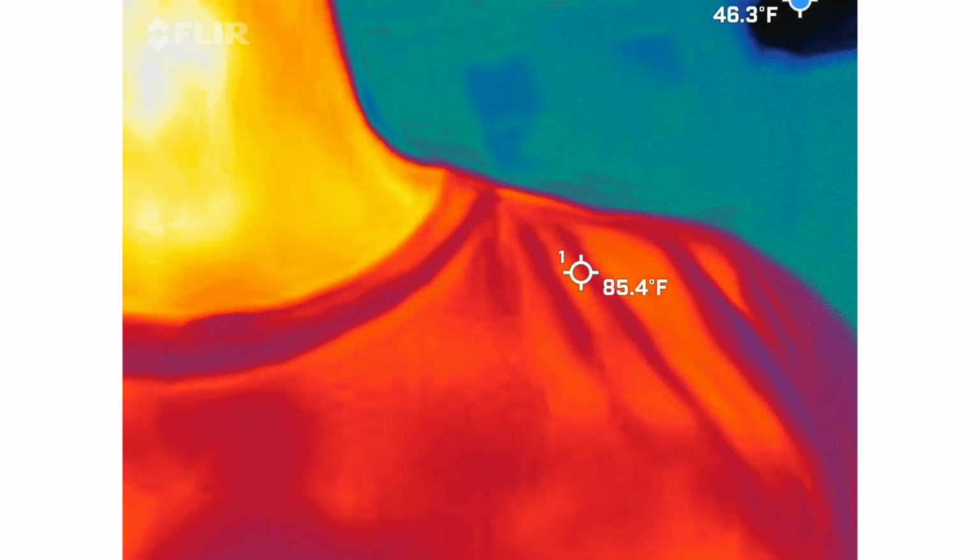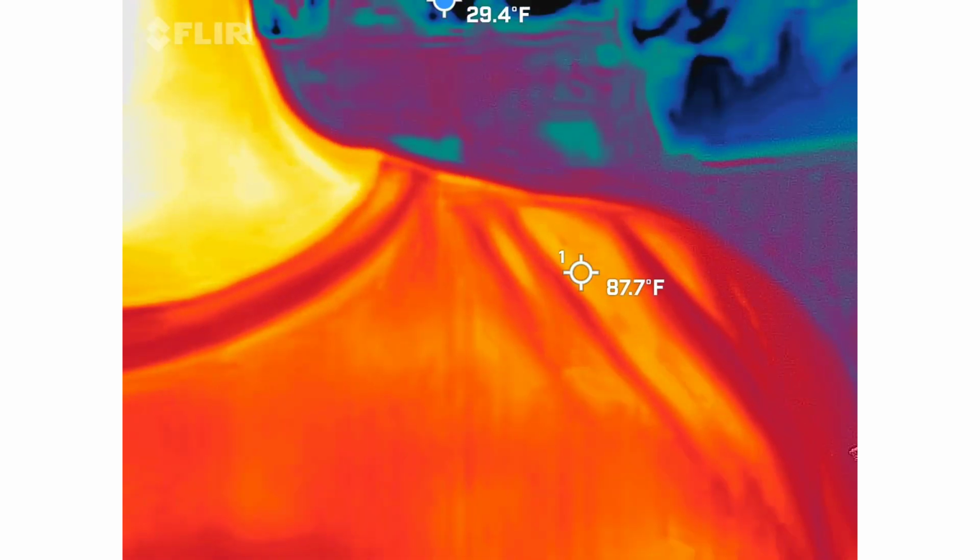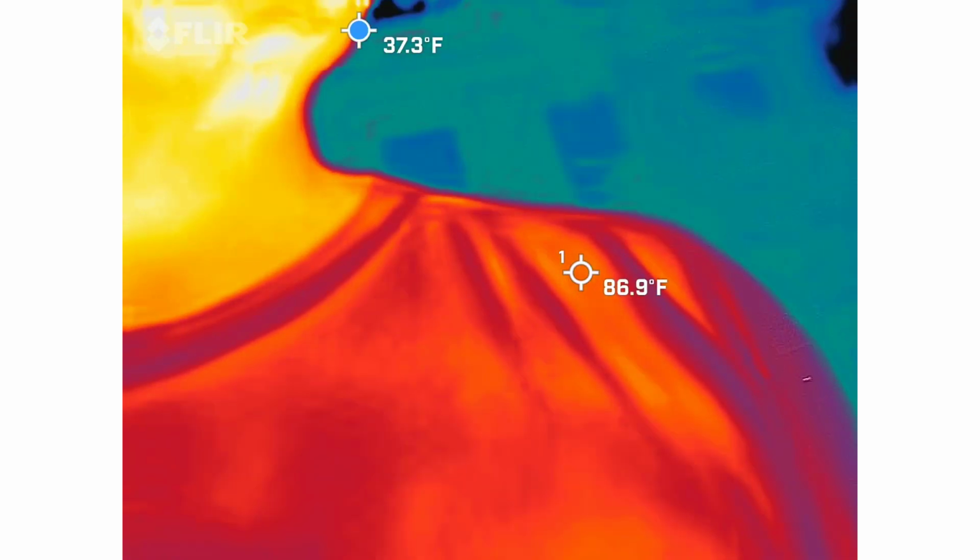I'm usually looking for 15-degree temperature drops from ambient. We're about 69 to 70 degrees tonight. I do keep track of that for you. But this also has an ambient center crosshairs on it, so that way you can measure whatever you want to.